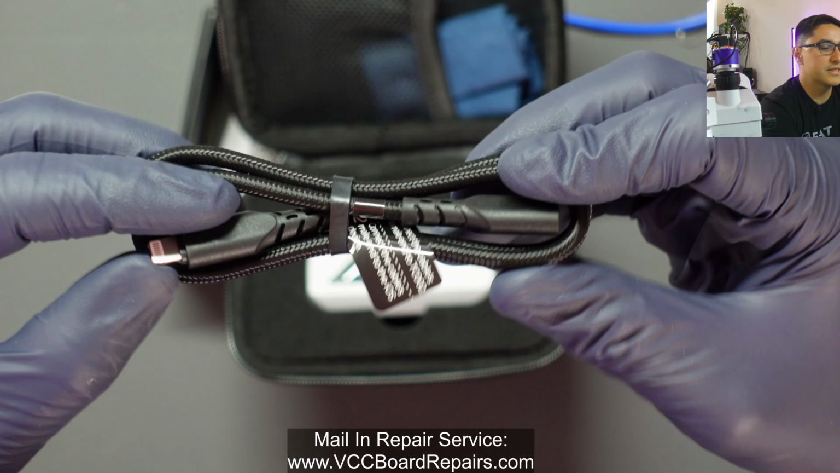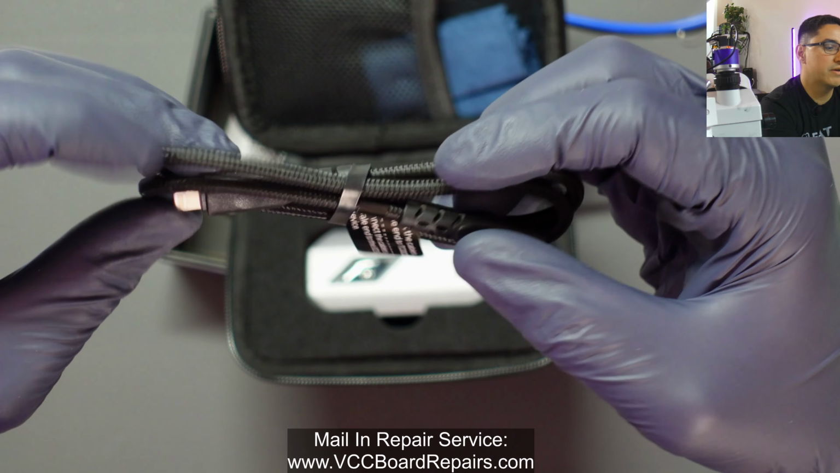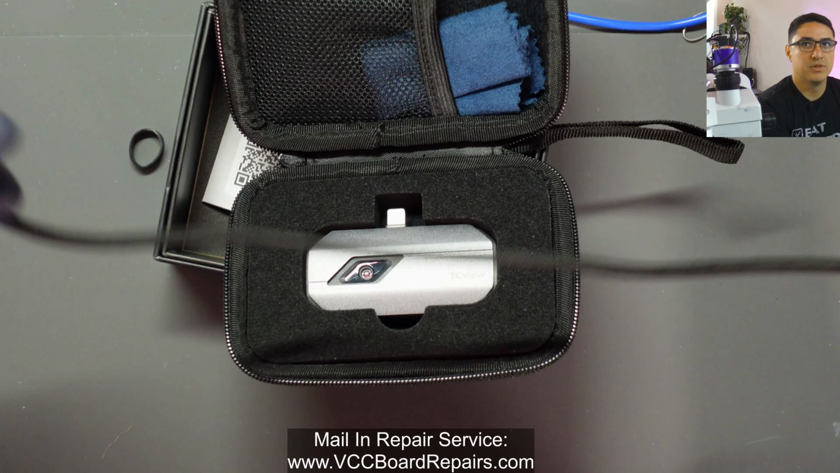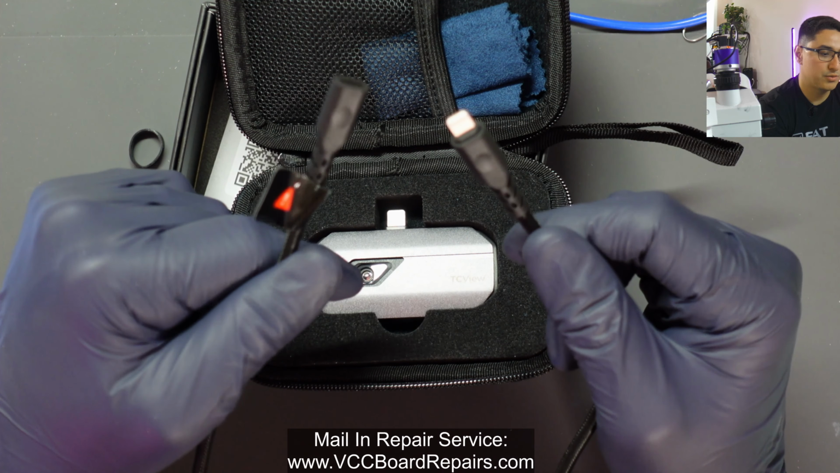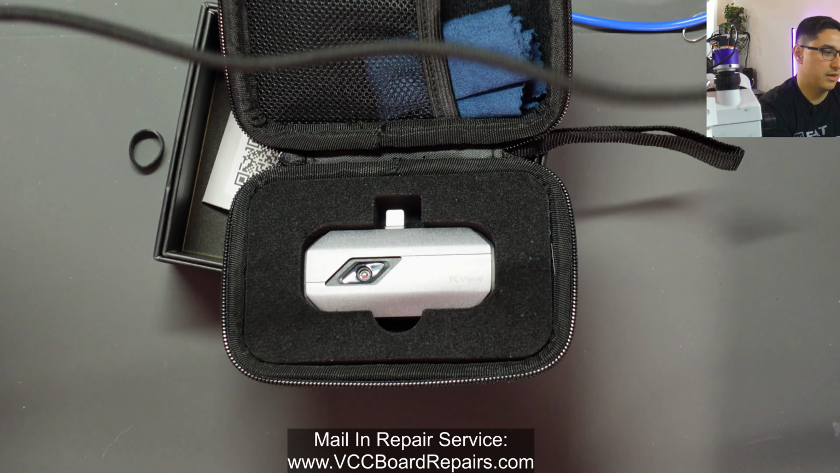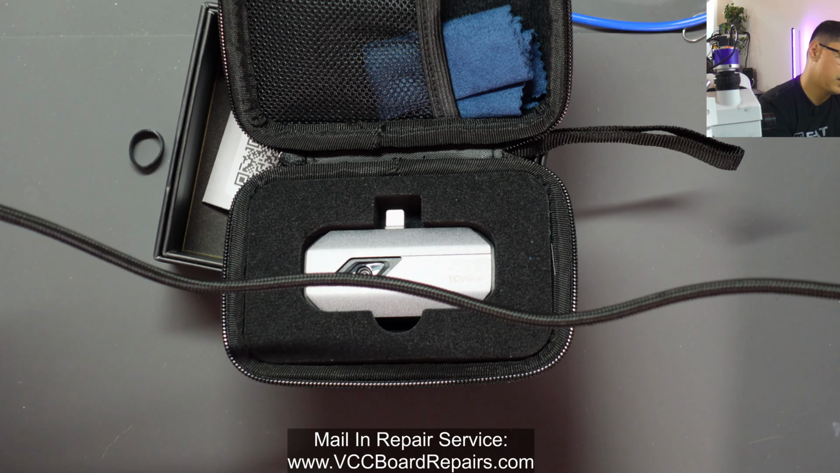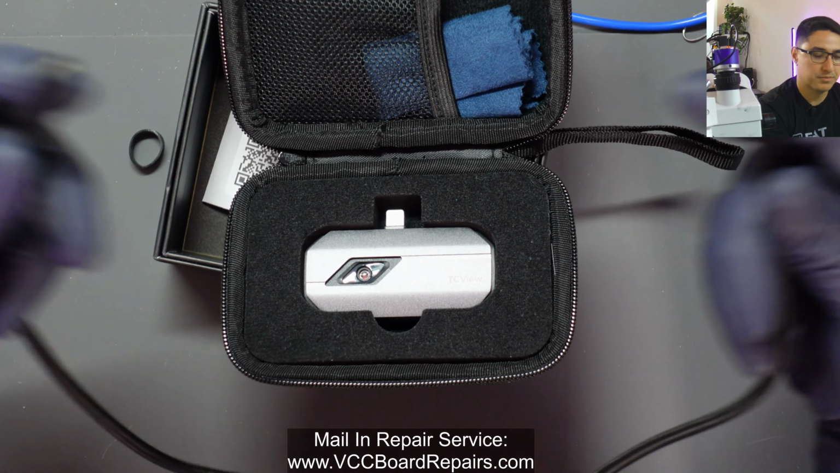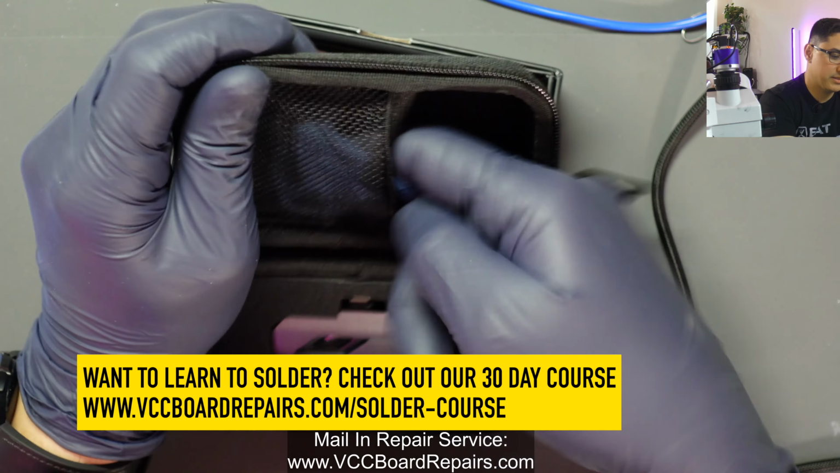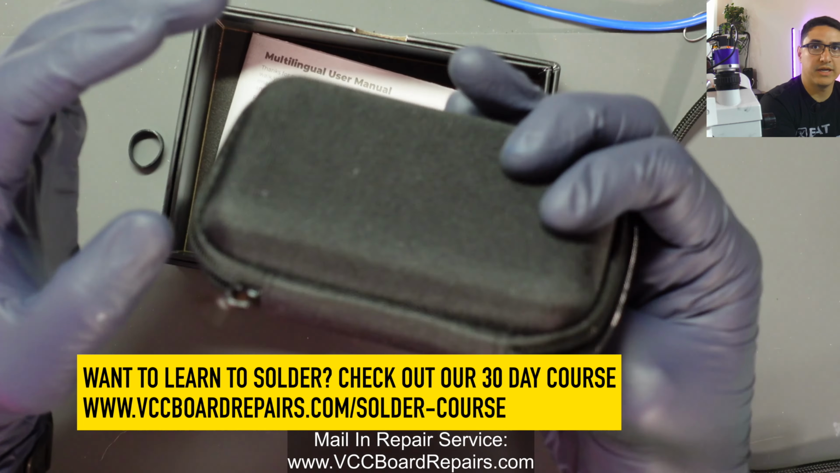Here's the extension cable it comes with. This is going to be very useful because you don't always want to have the phone right next to the thing you're trying to scan. I would say it's probably about a foot long. And then a cleaning cloth, I guess, so you can clean the lens, and a little carrying case.